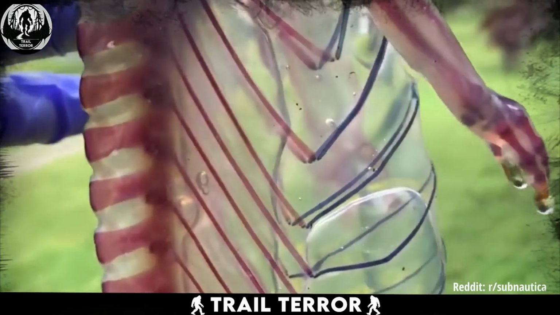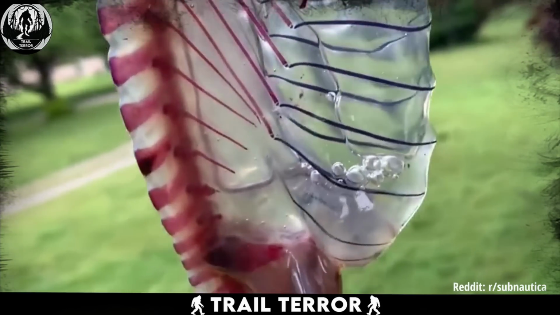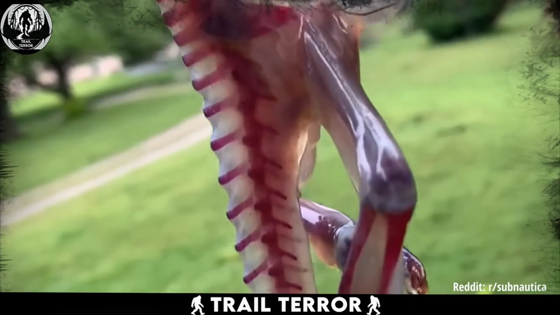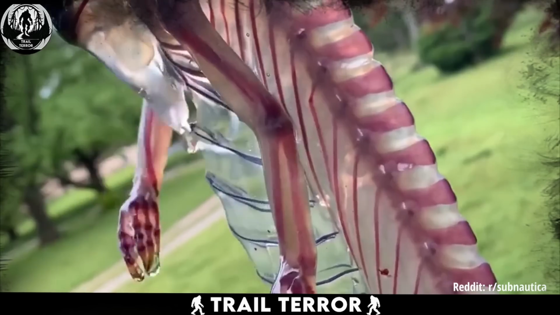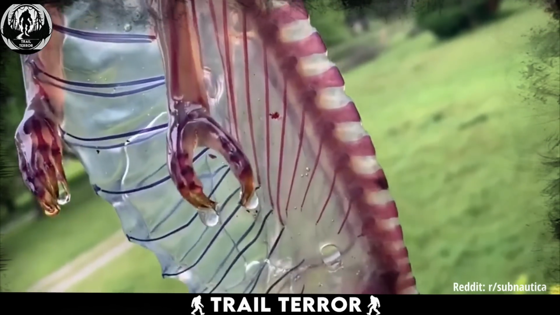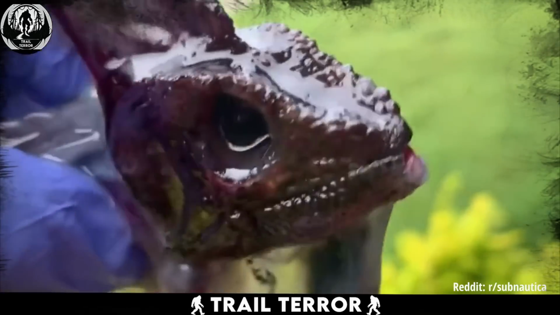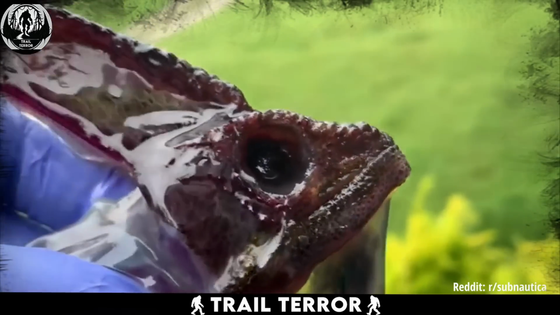Surprisingly, no. This intriguing creature is a specimen preserved through a process known as diaphanization. Scientists use this method to pigment the bones while turning the rest of the body translucent, resulting in a ghostly, bonefish-like appearance that's undeniably eerie.